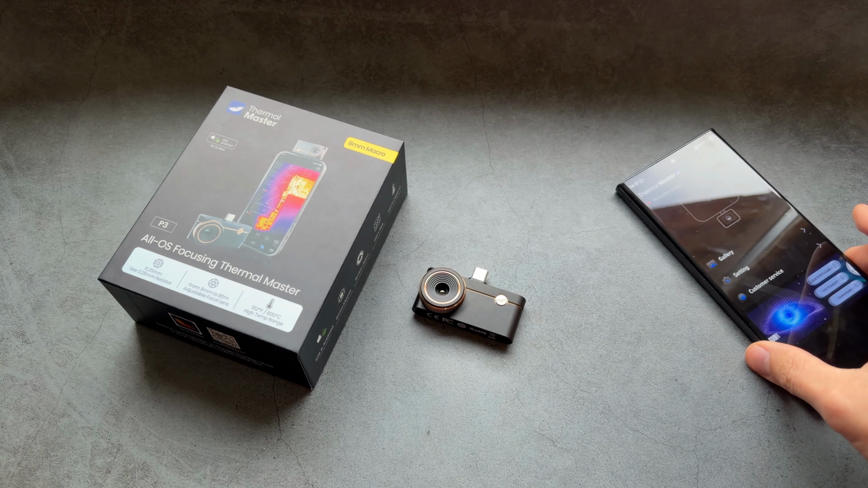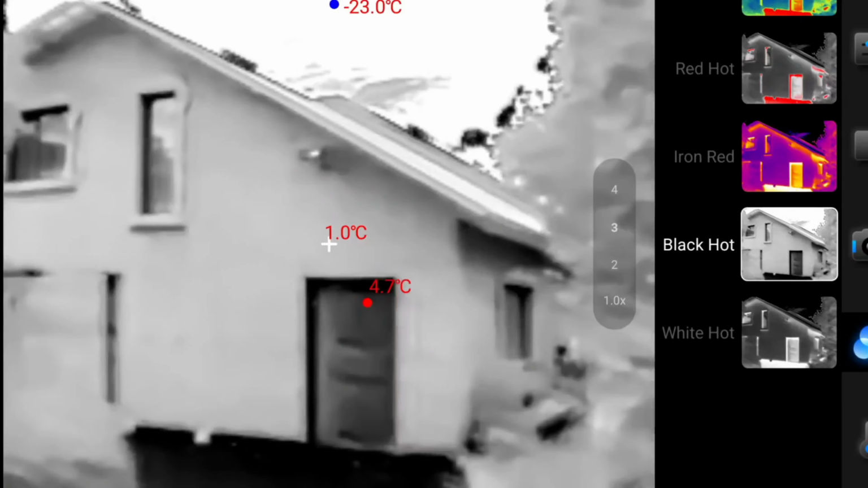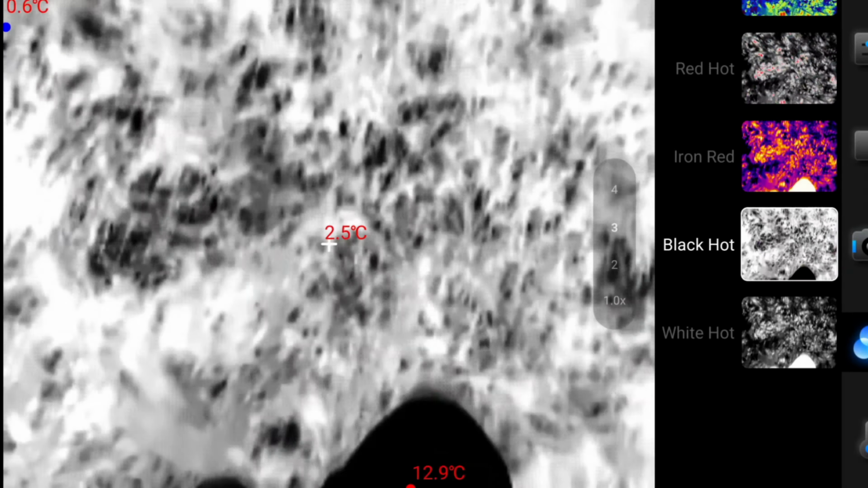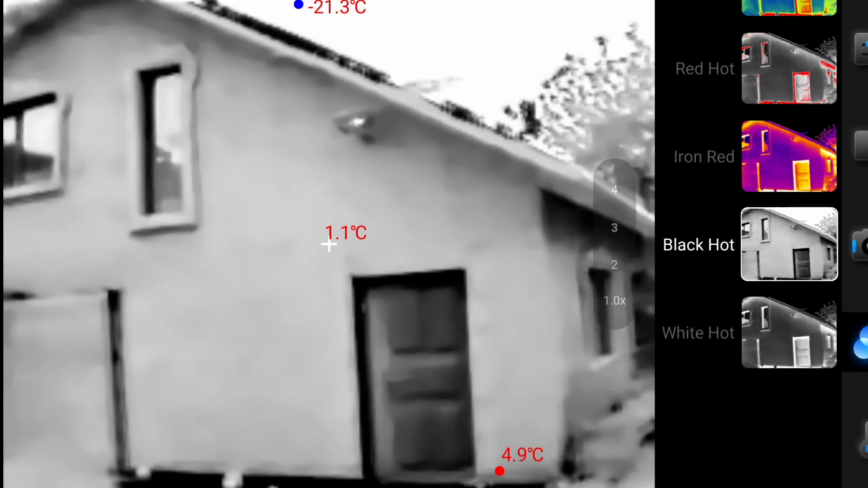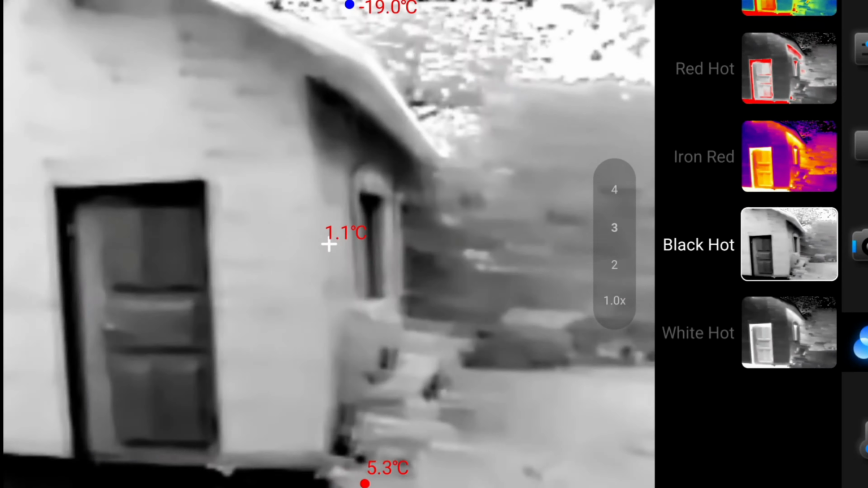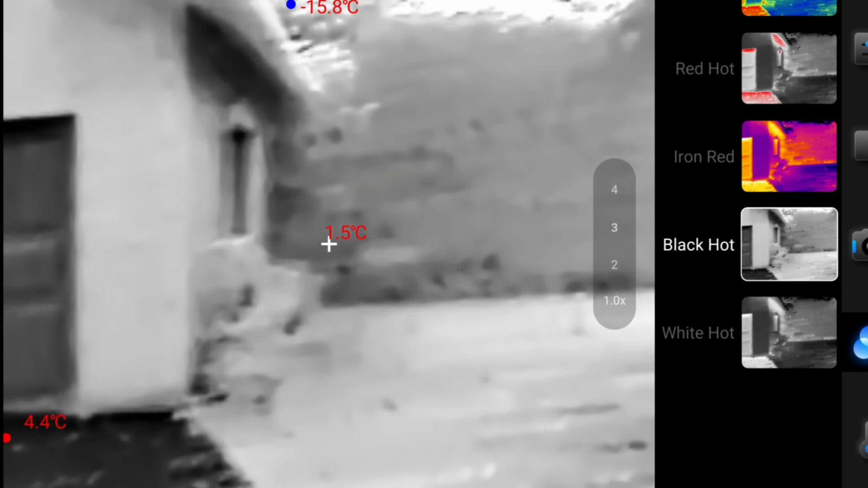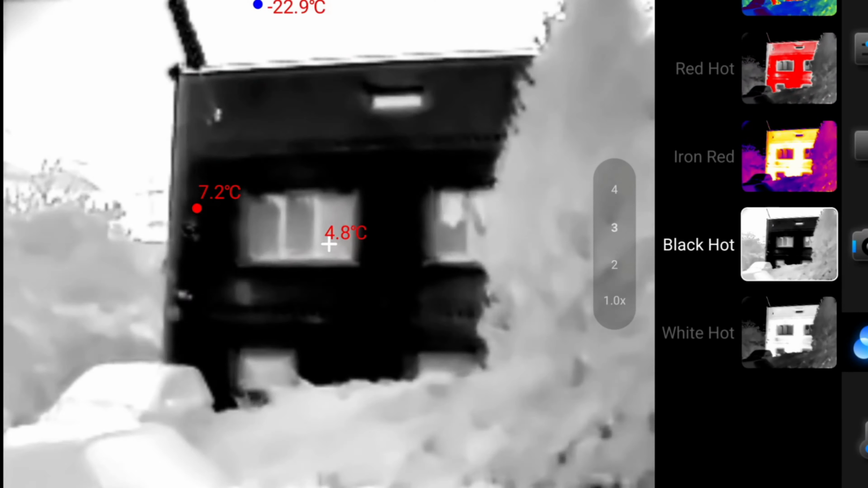Oh, also another cool thing about this camera is we can even use it as a night vision camera as well. And now I'm filming this video in complete darkness, so again I can't really see anything here. I can't really even see where I'm walking. I'm simply looking at the screen of my phone and walking, trusting it. But you see just how insanely well you can see everything here. So that's a tree. I mean, it's absolutely ridiculous what this camera can do.